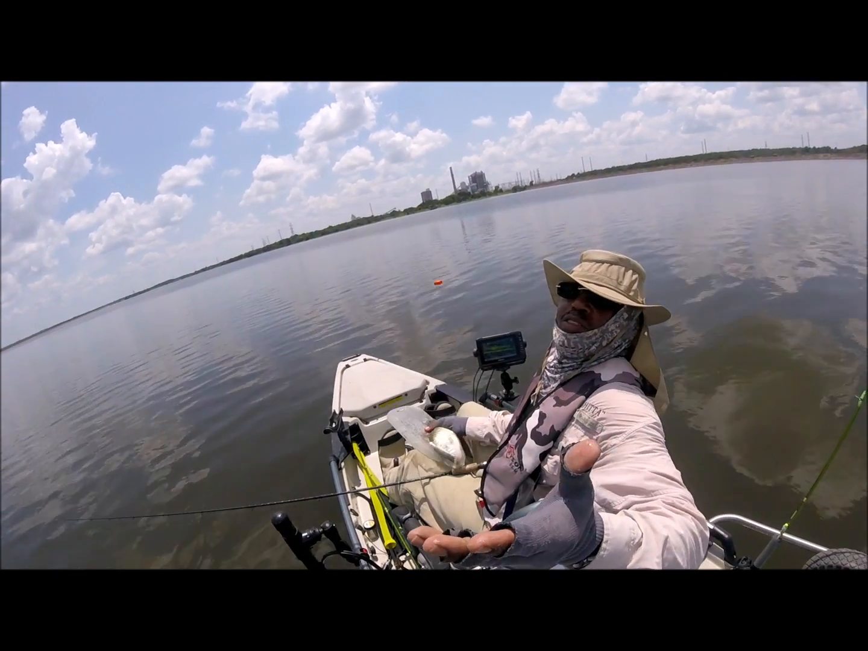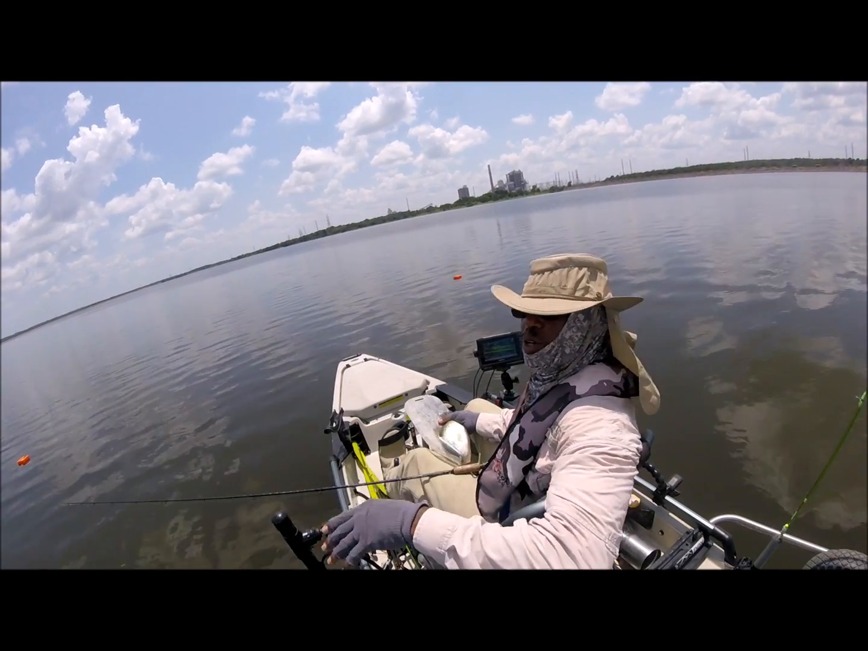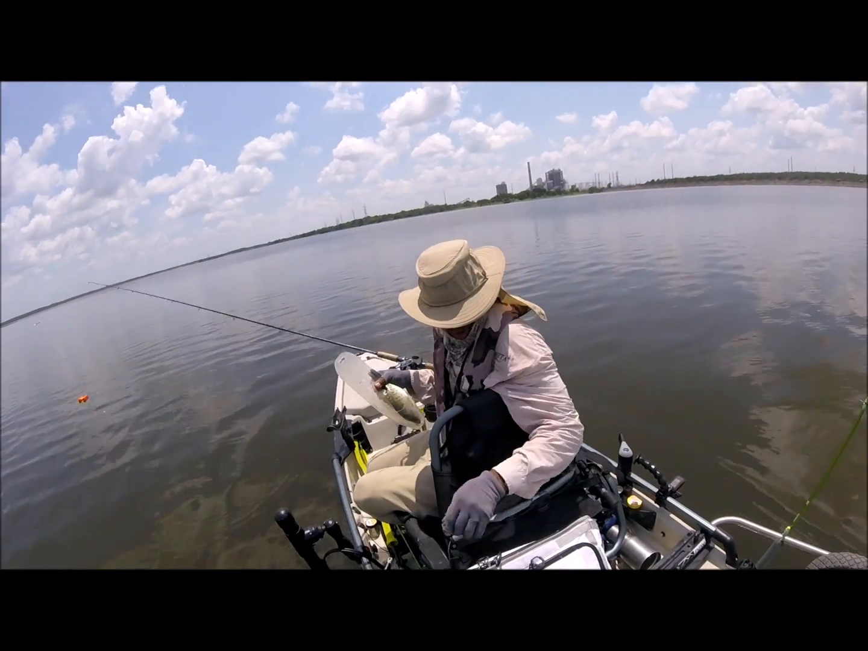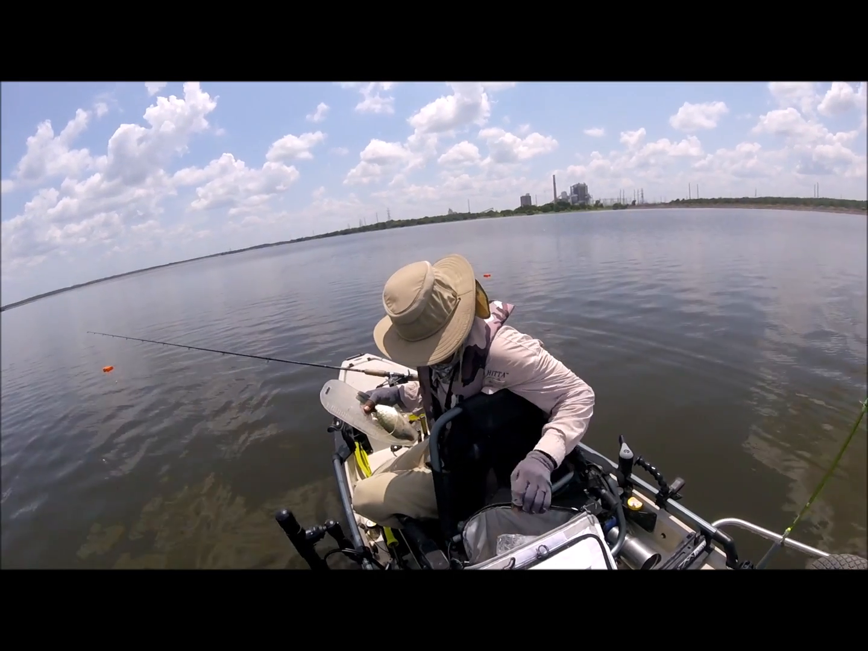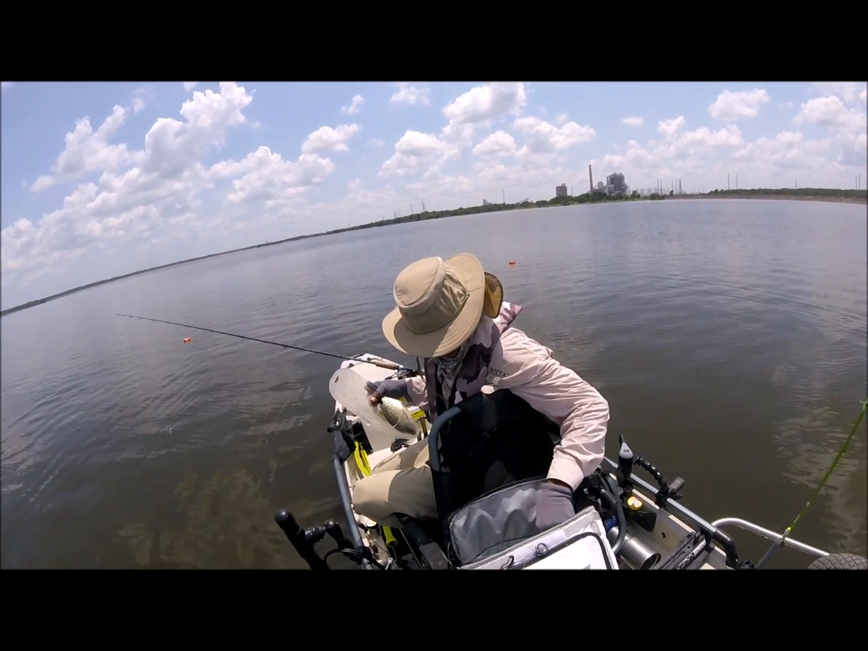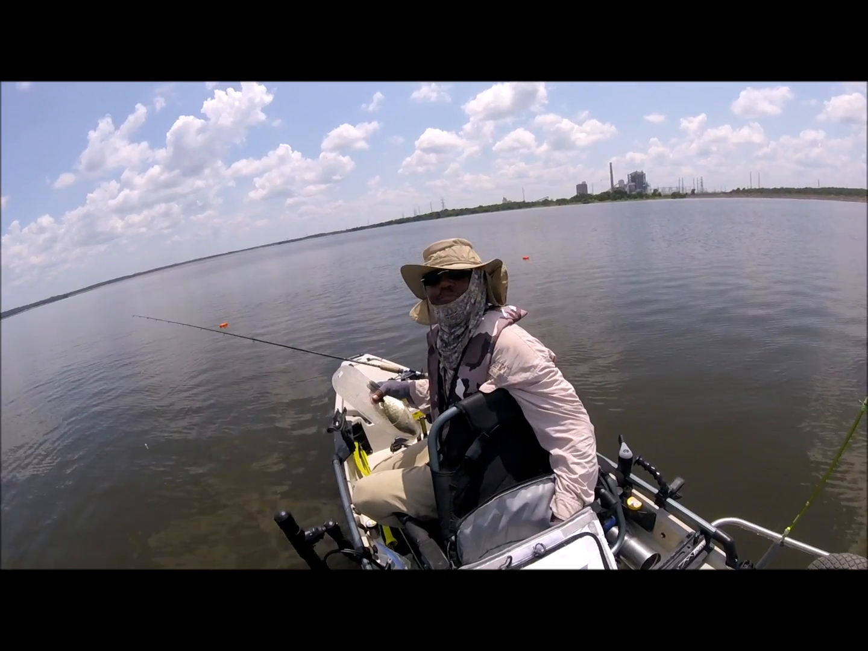Just that subtle change, man, going to a micro bait. 1/32 ounce jigs, and now I'm getting hit on every drop. And I couldn't buy a bite earlier. I come prepared, man. One thing about the hard hitter, got plenty of food, plenty of ice, and gonna have plenty of crappie.